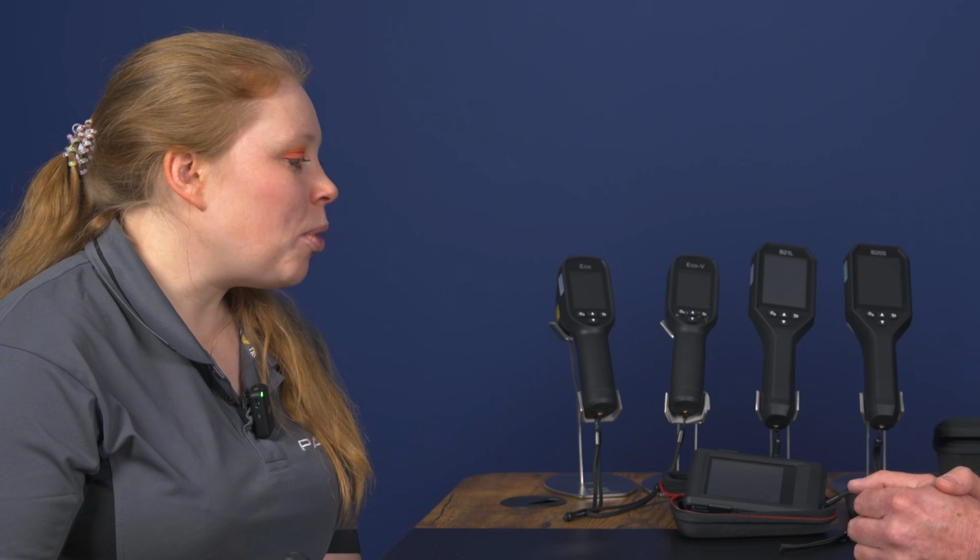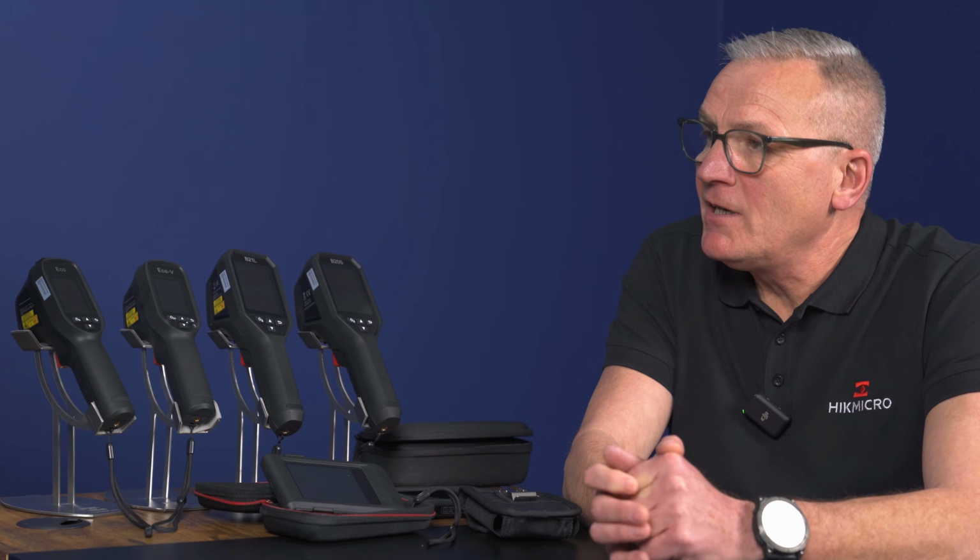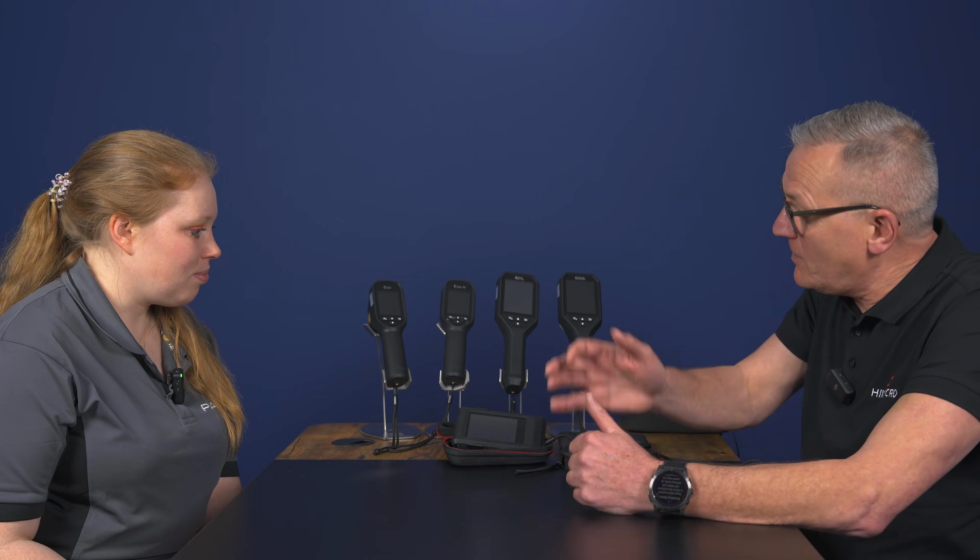So you would say that the PocketE is more accurate, more versatile. Yeah, it gives you a few more options where sometimes, your fault finding and that plus or minus 0.2 of a degree might not be the end all, be all of what you're looking at, whereby this particular camera gives you that accuracy as well.